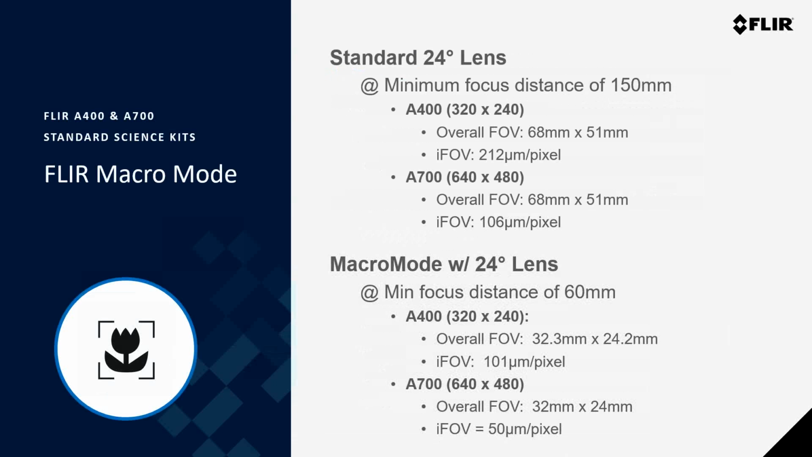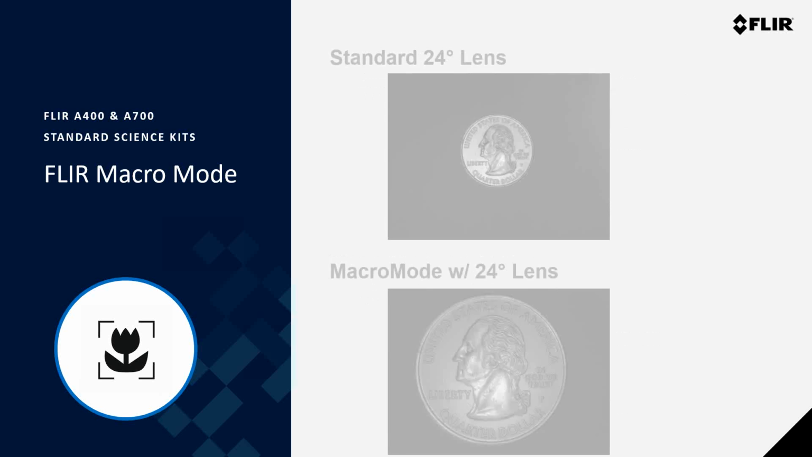But when you enable macro mode, the minimum focus distance actually drops to about 60 millimeters, and you can get a 101 micron per pixel spatial resolution with the A400 and a 50 micron per pixel spatial resolution with the A700 camera. This configuration provides better performance than pushing the wide-angle lenses inside their specified minimum working distance, and is more economical than having to purchase separate close-up lenses to be able to achieve those smaller spatial resolutions.